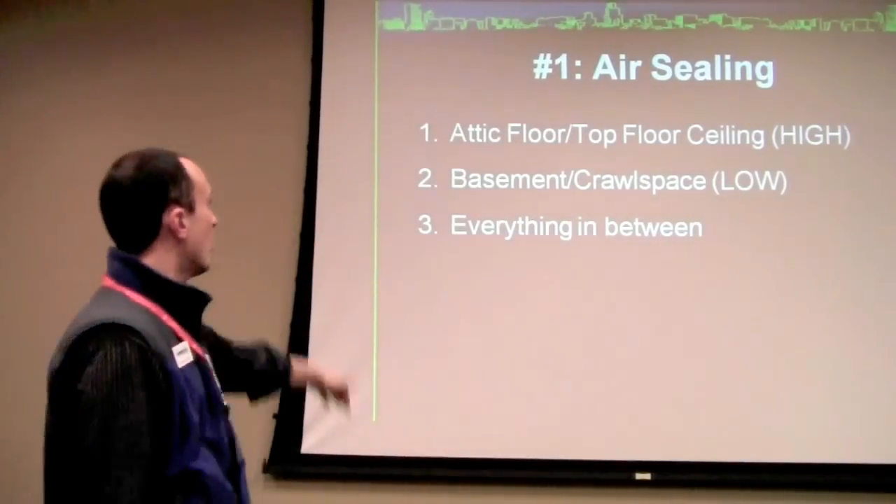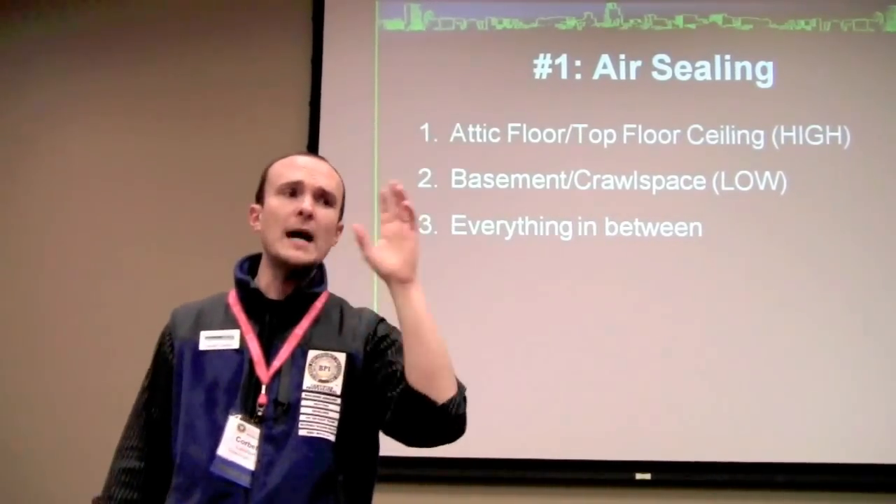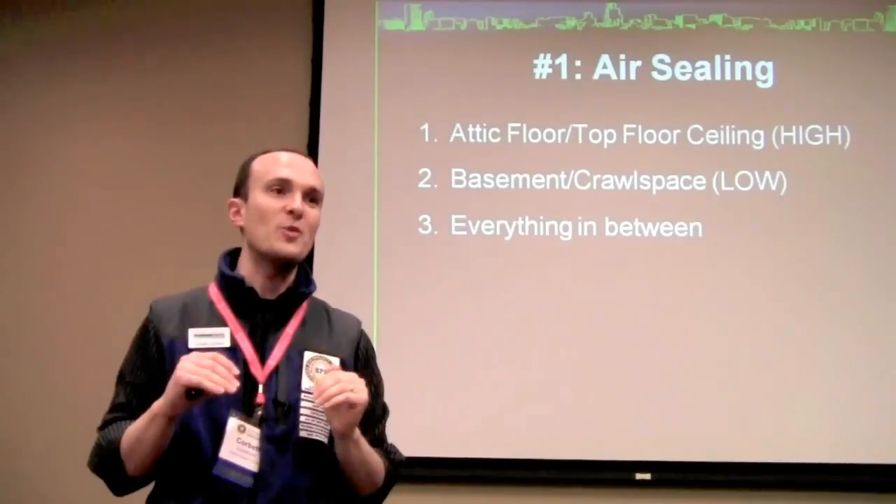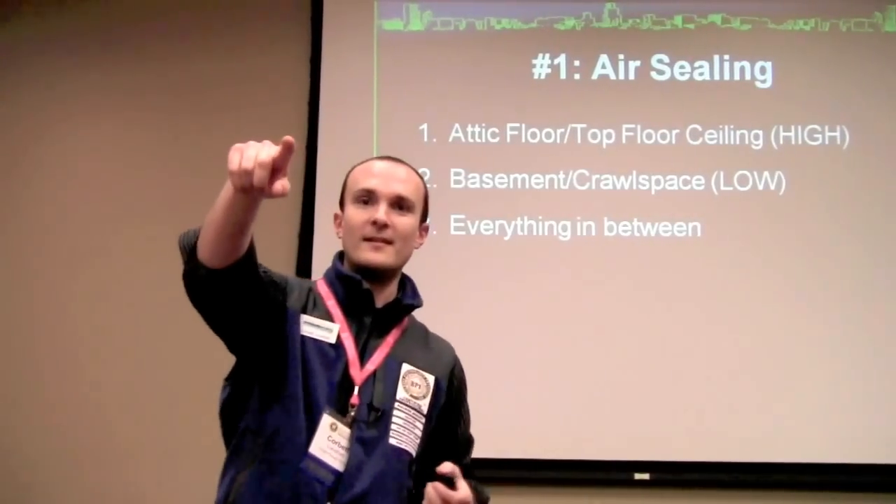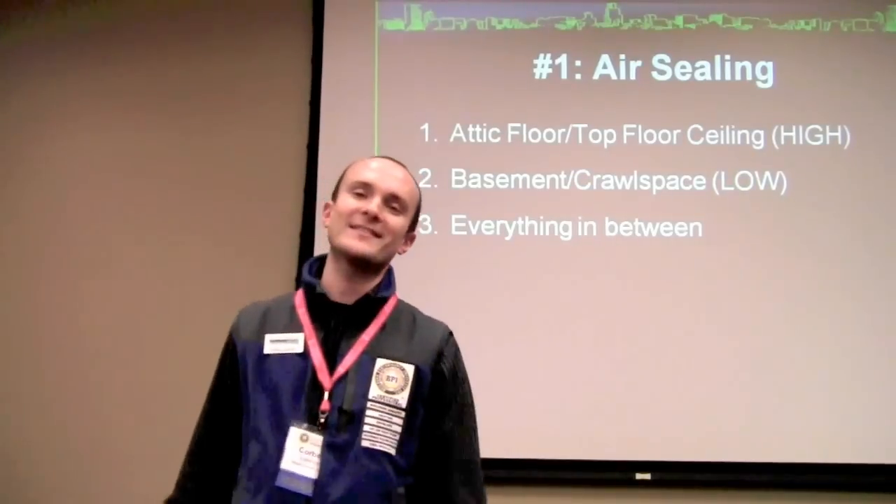Within air sealing, you always start at the top of the house. We'll talk about why in a second. That's always the first goal. That's generally the last place you want to be working. How come? Anybody been in an attic? Yeah, you? Oh, nice. Good. You're getting a little ahead of me. Get up here and start teaching this class.